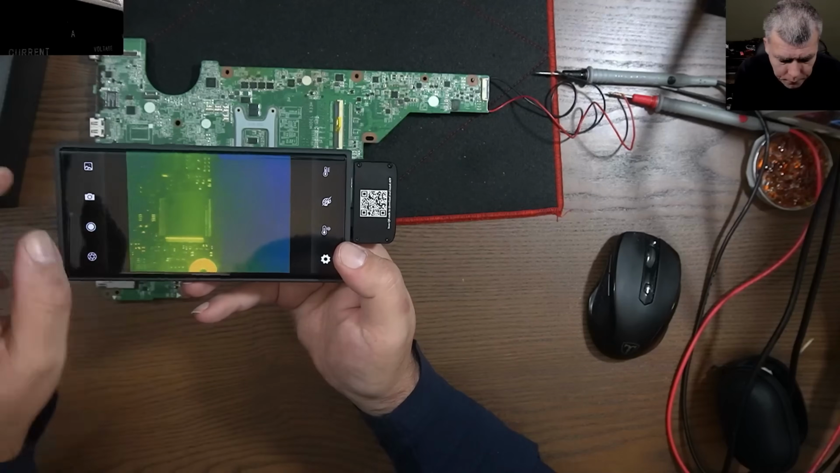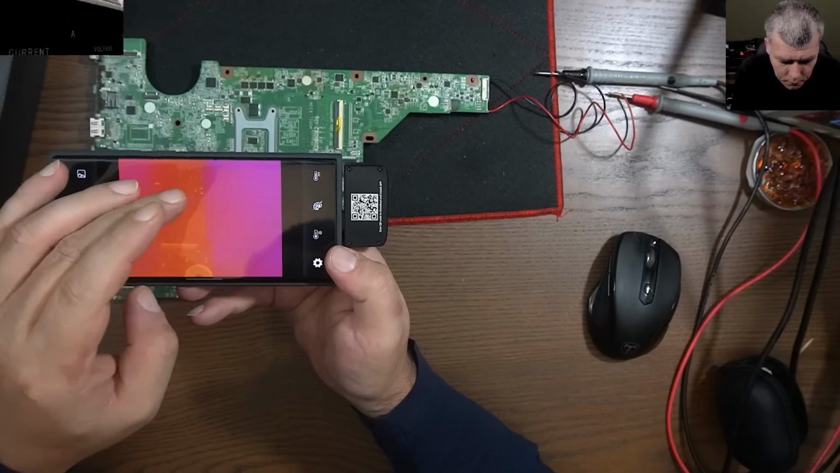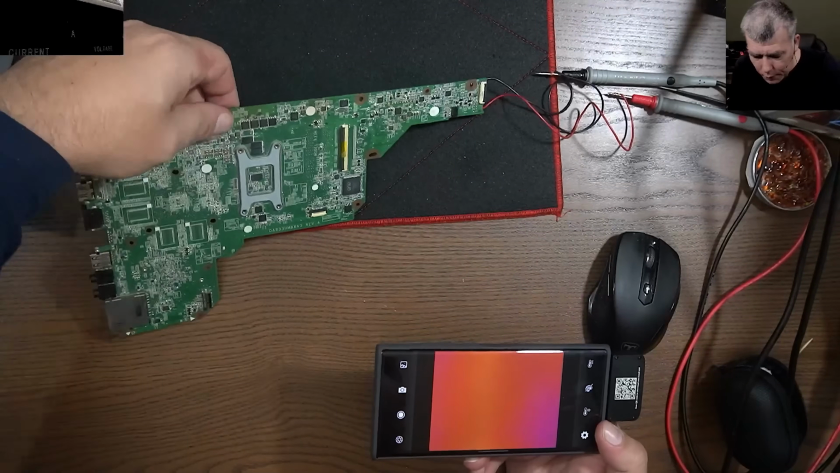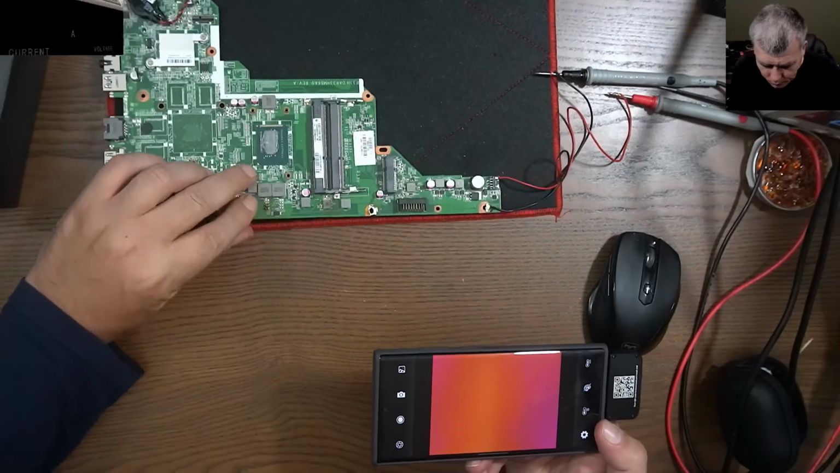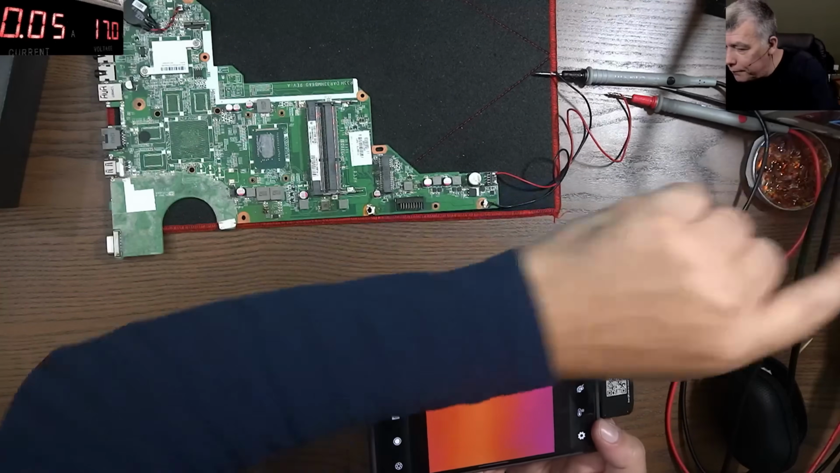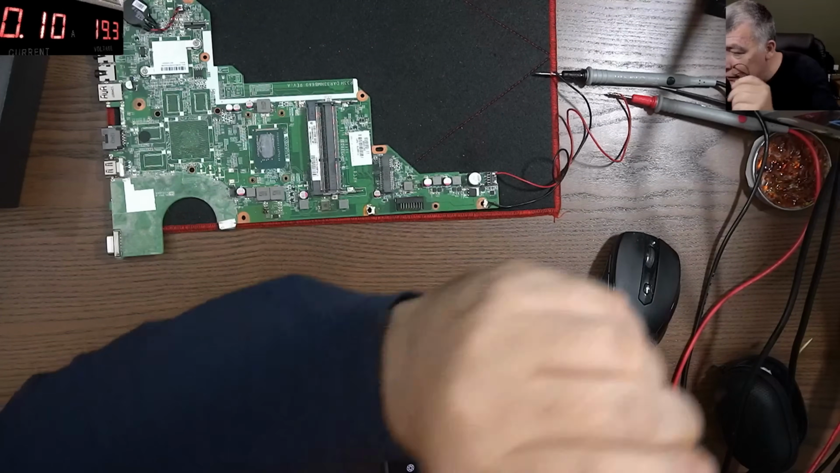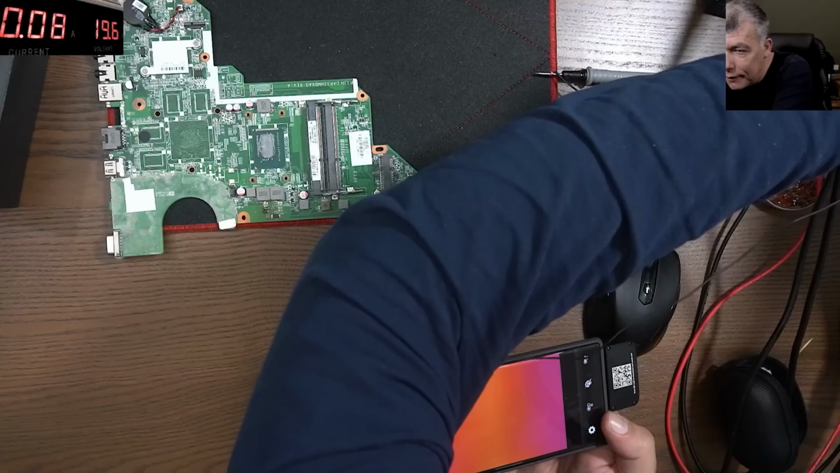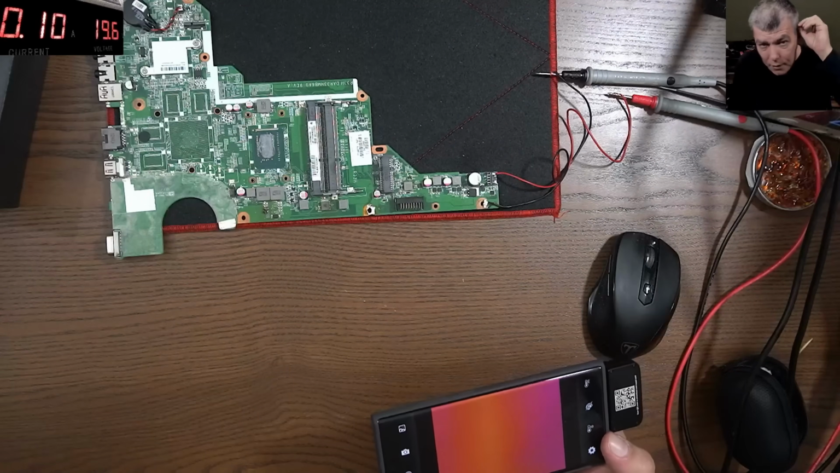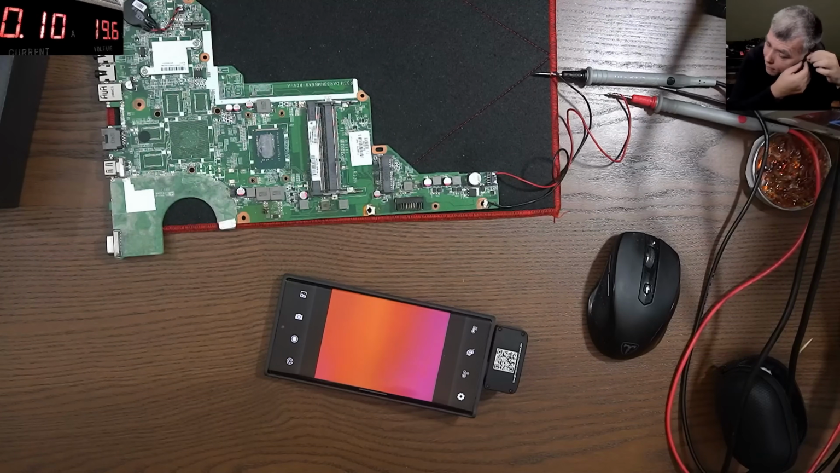Okay. Now let's try and diagnose this board. So let's say you have a shorted board. Let's power up the power supply, okay? You can hear the power supply is clicking. Maybe not. Okay? So it's clicking because there's a short on the board.